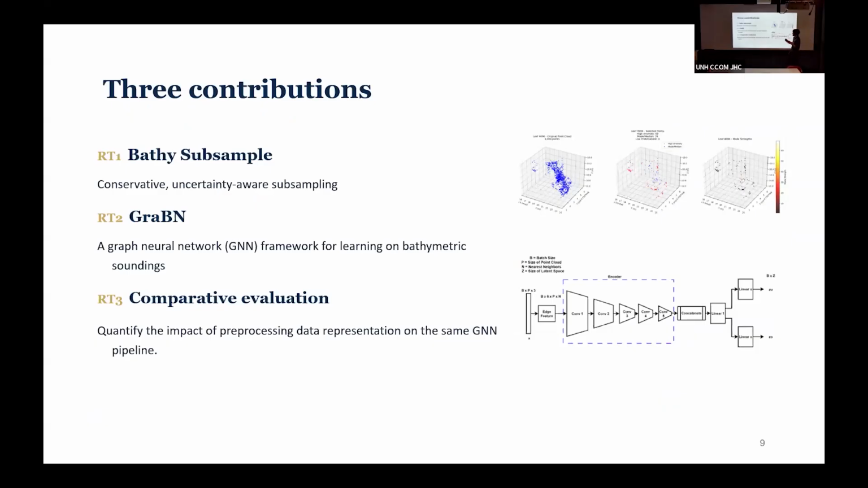Before we start about the contribution, I want to say that one of the biggest things that I will try to address in this proposal, and I'm trying to address in my study, is the use of grids. Historically, traditionally, a lot of this processing has been done in grids.